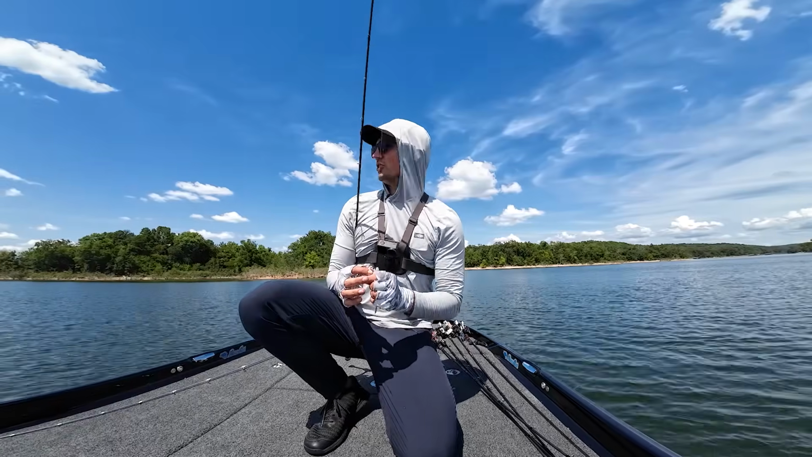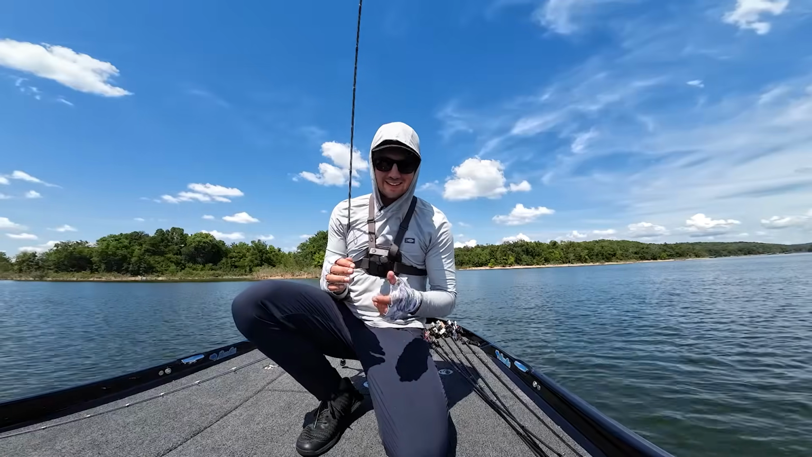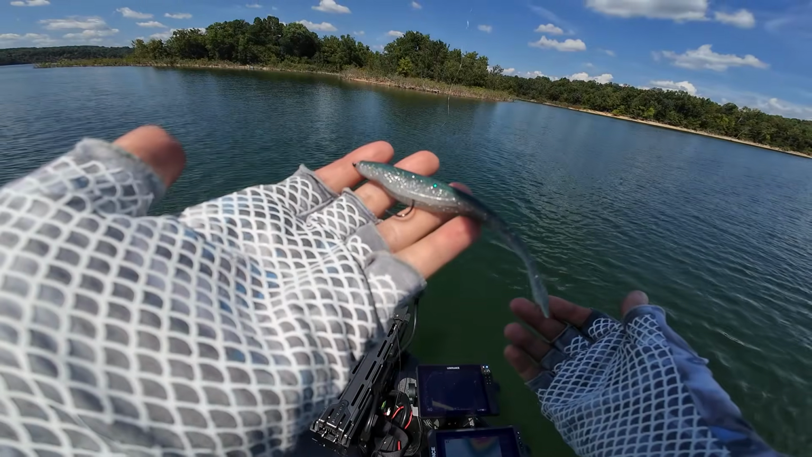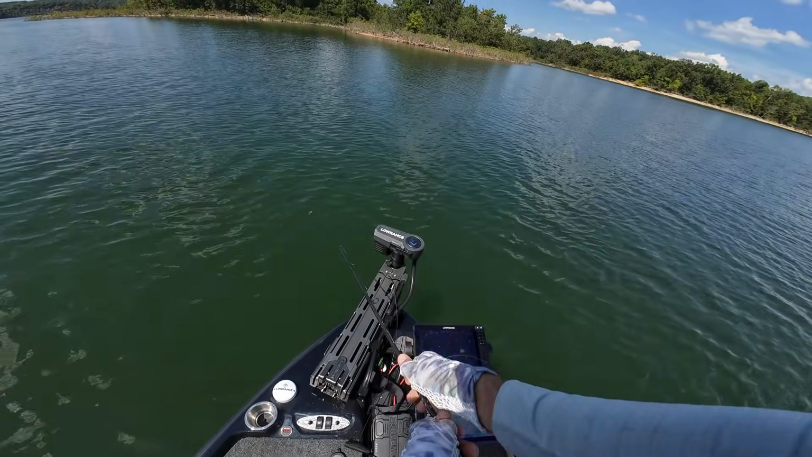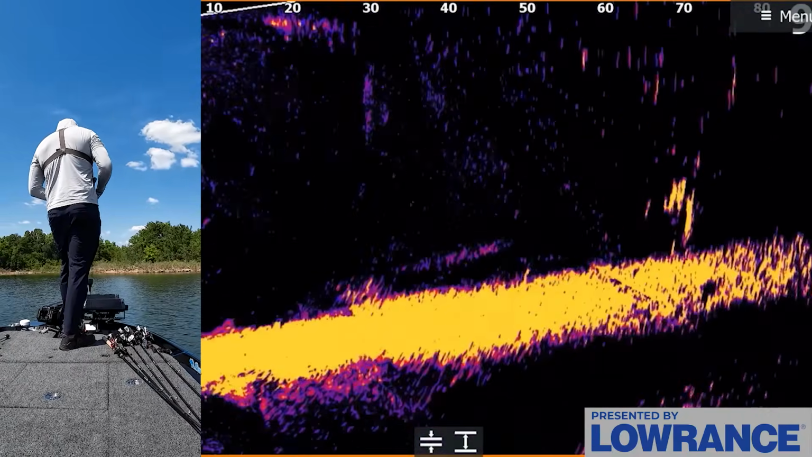So maybe it's just turning on, the bite's turning on. Maybe we can rerun even some of these areas, but that fish ate that thing good too. Okay, well there we go. Core Tackle Scamper Rig and that Yamamoto D-Shad got the job done on that deal. Let's get back over there and look at them.